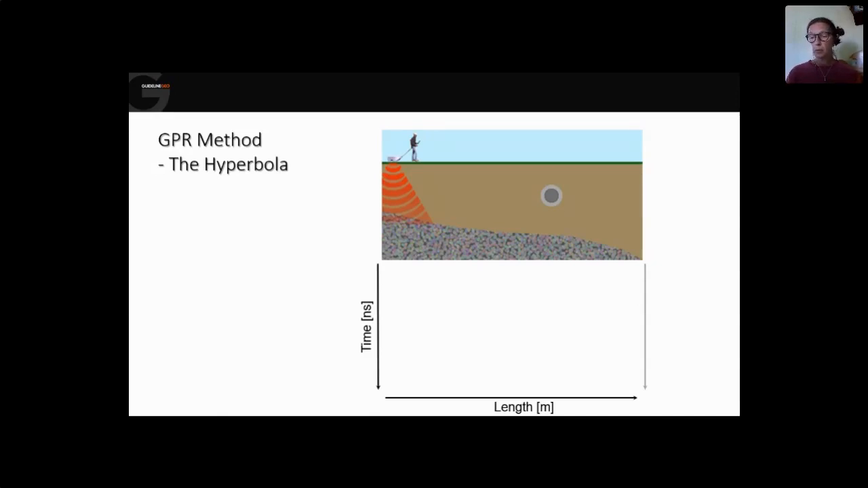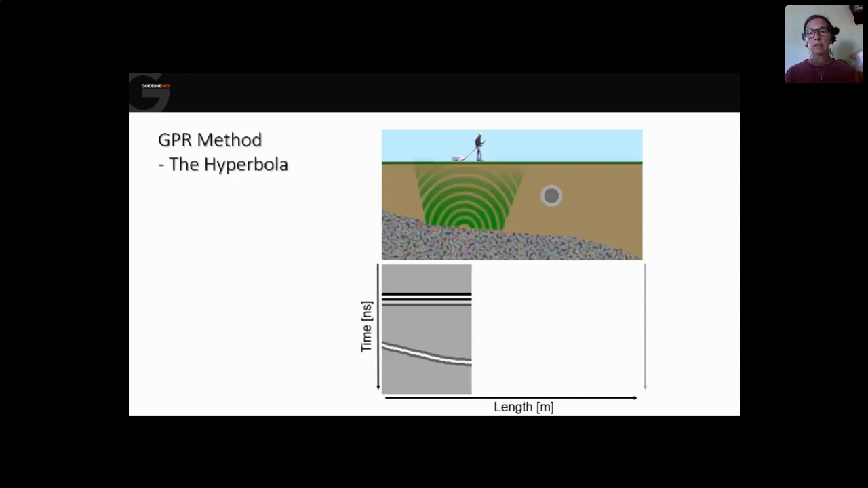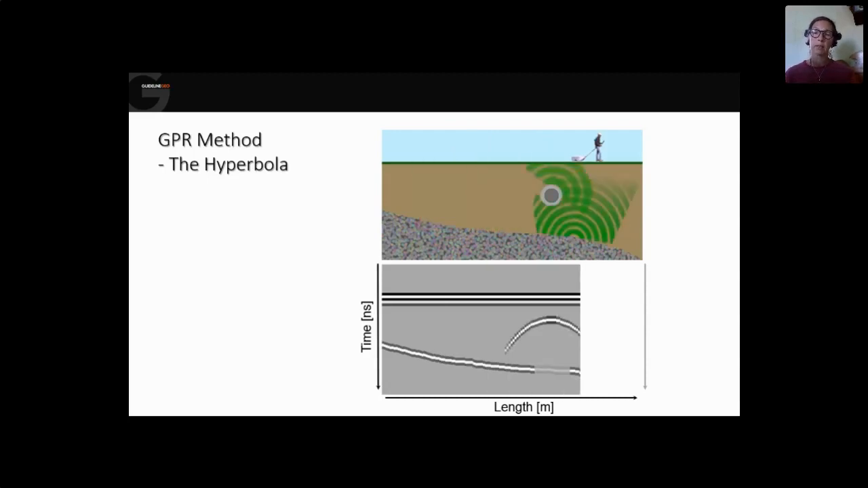So when we move with the antenna along the ground, the pulse will spread, and we actually will sense objects before we are on top of them. And we will also sense the object when we have passed it. So this makes the hyperbola shape of objects in a radargram.